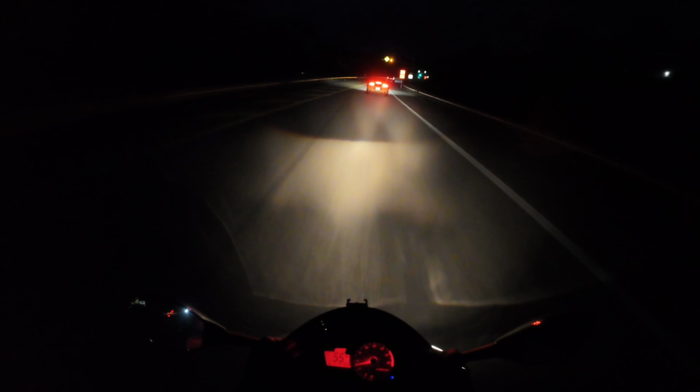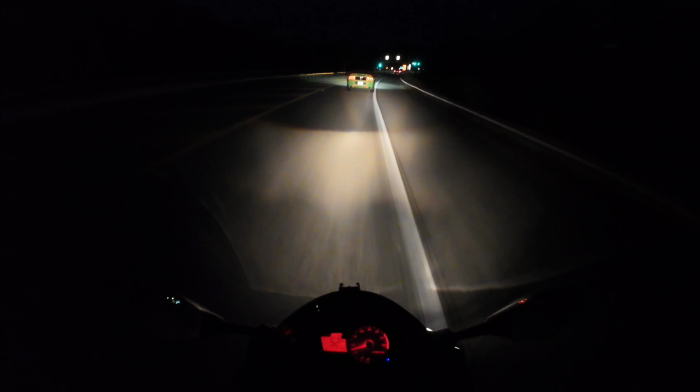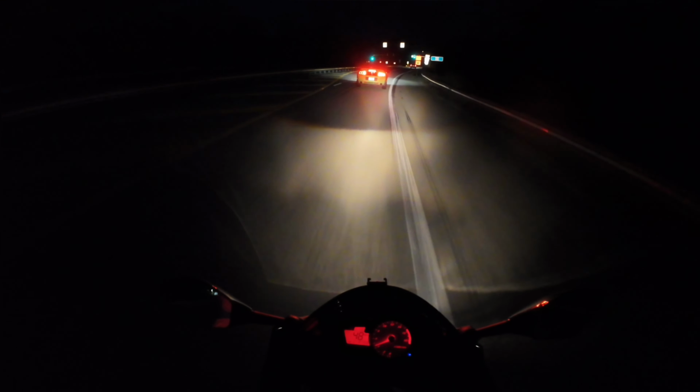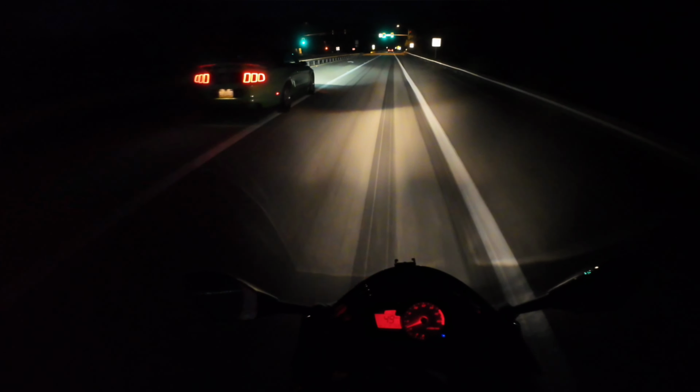Does this Mustang even have taillights, or is it just the reflection? Because they're pretty dim. Well, go ahead, get in the lane, go ahead.